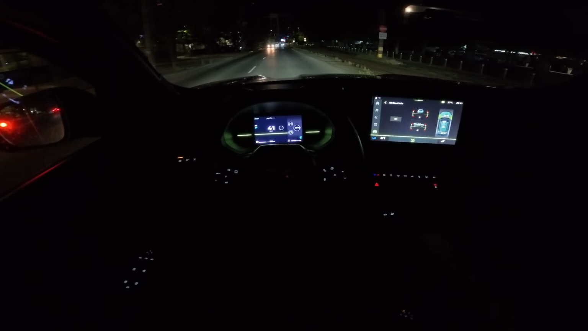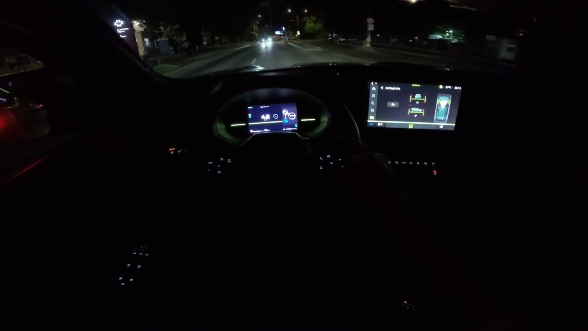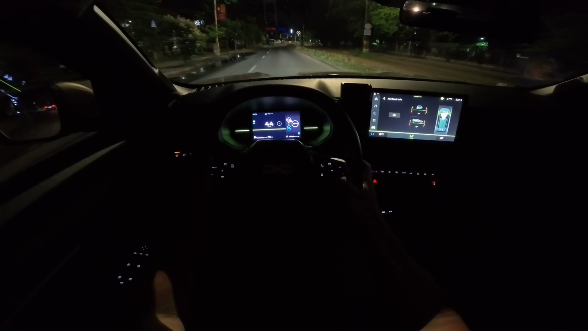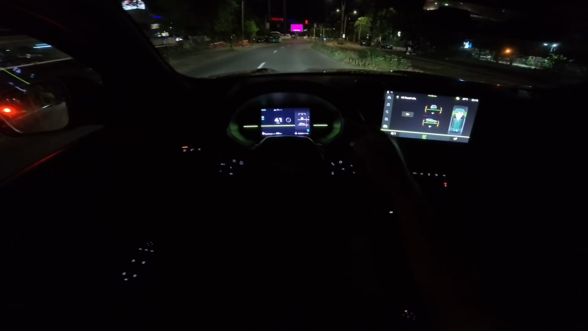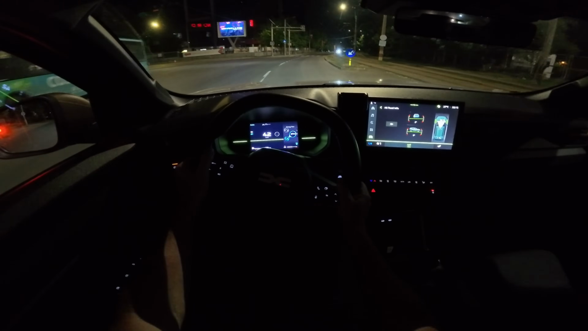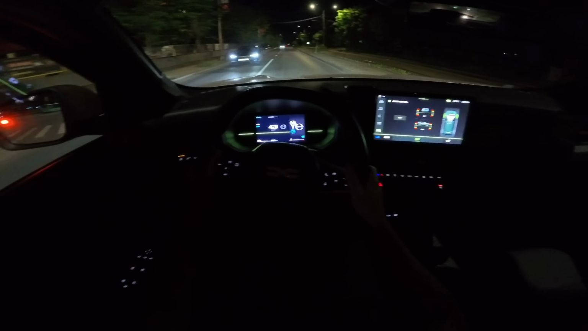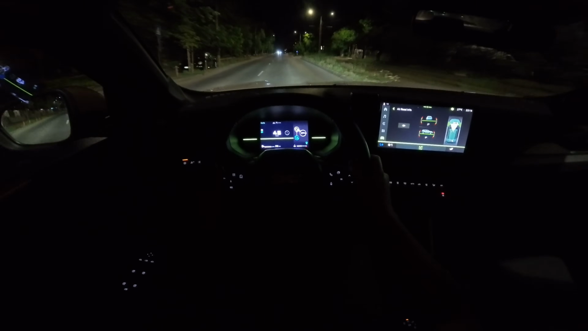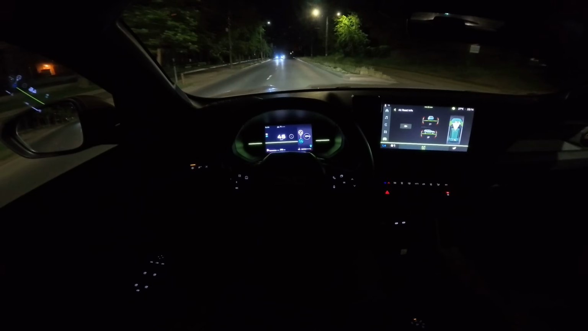Also you can see on the screen right now how the car is splitting the power between the front and rear axle. Also in the front here you can see information about the energy, what happened with the energy. You can also change that to see other information. I will show you also at the end. Also you can see information about the off-road. It's nice. I mean, you have all the information that you need here on the digital screen or on the multimedia. Of course you can connect your car to Apple CarPlay or Android wireless. I will show you that in a separate video, so yeah, check it out on the channel.